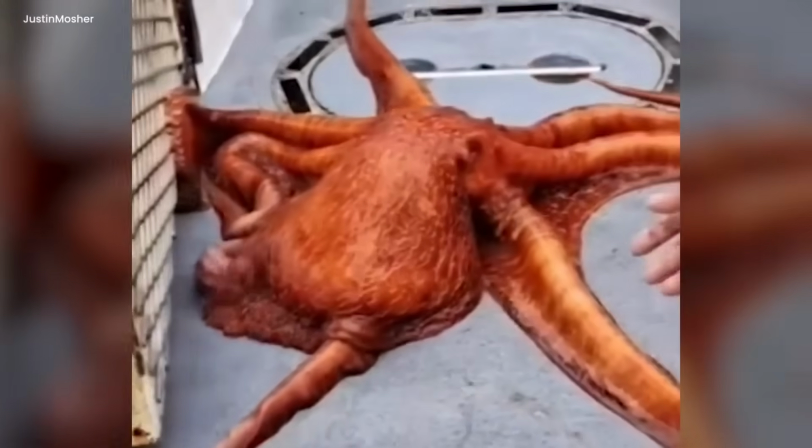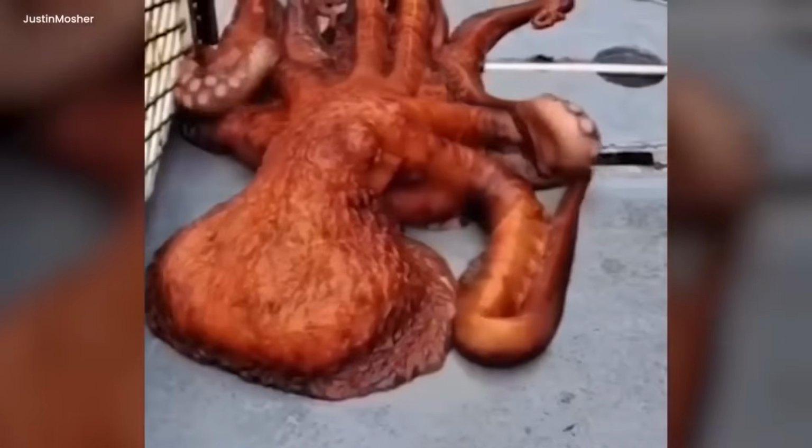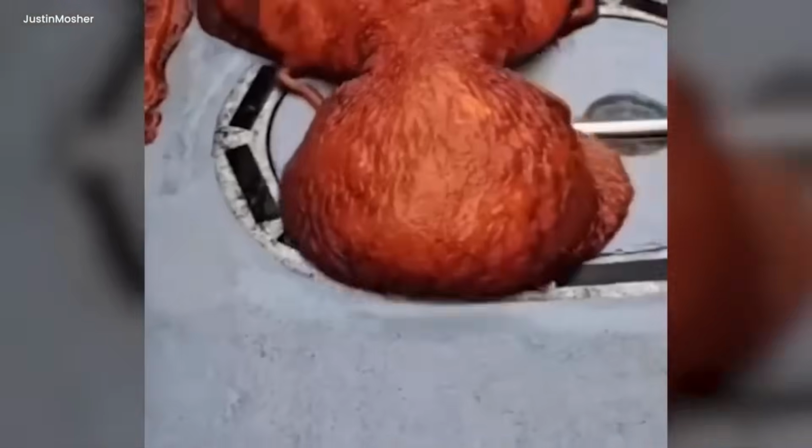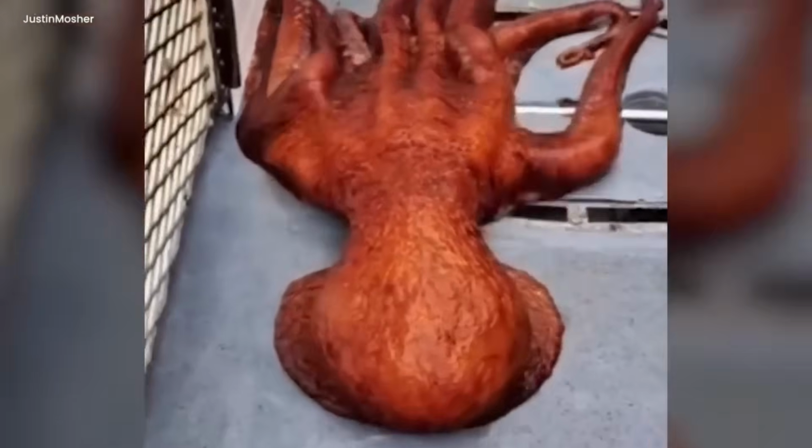The video shows a giant Pacific octopus being released back into the ocean. Have you ever seen a creature this slimy? The body of the creature looks like jelly being smeared all over the floor. Its tentacles spread on all sides of its body, making it look even creepier.